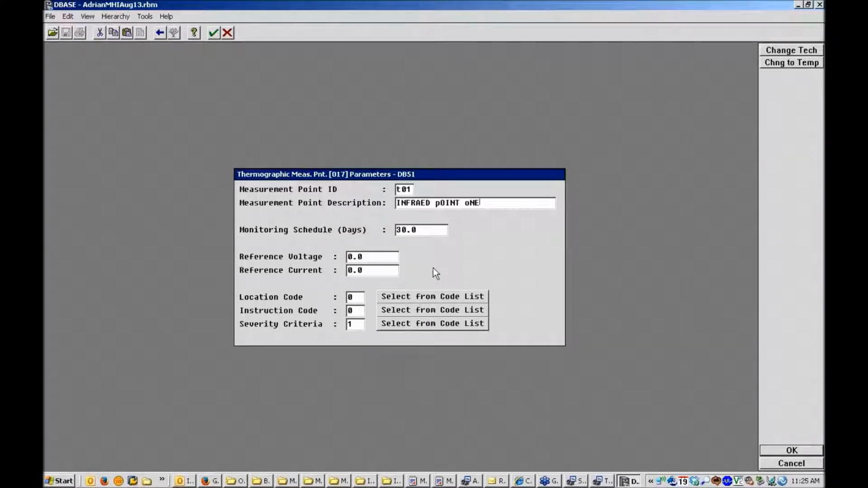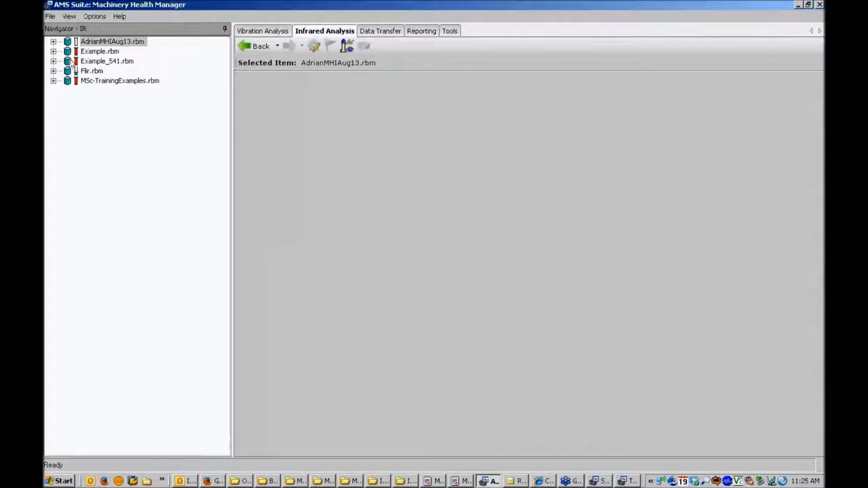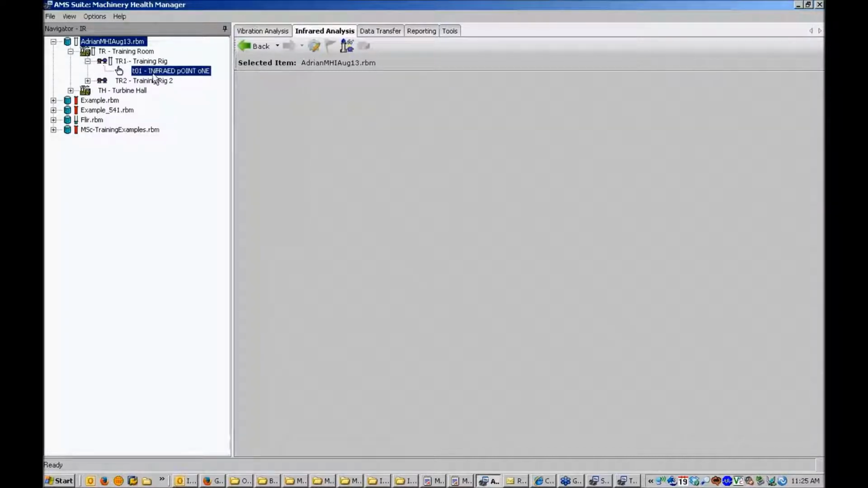There's some other things you can fill out on this dialog box. I won't bore you with all the details, and I'll just move on because that's the minimum necessary, and I'll hit OK. So there is now my infrared point, excuse my incorrect capitalization, and that's it. So if I now close down database setup, and go into the infrared analysis program, I'll just refresh the tree to make sure that is updated, and then drill down to that same area, that same machine. I can now see that I have a new infrared point added to that database, and it's visible.